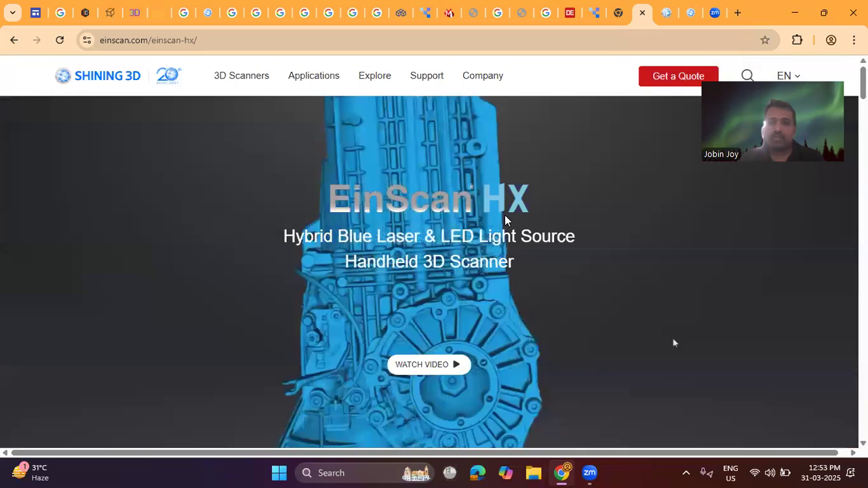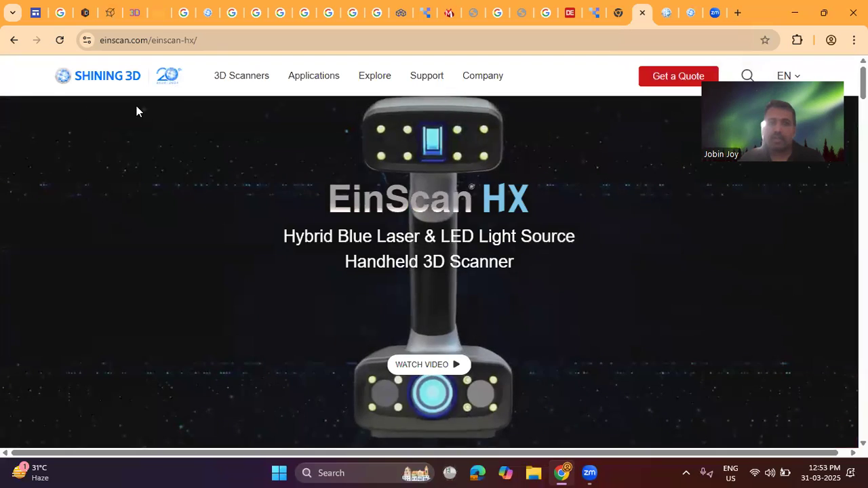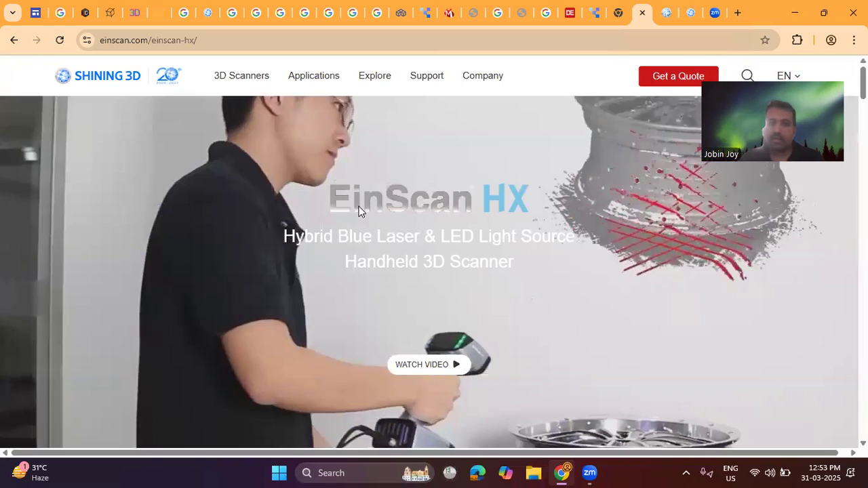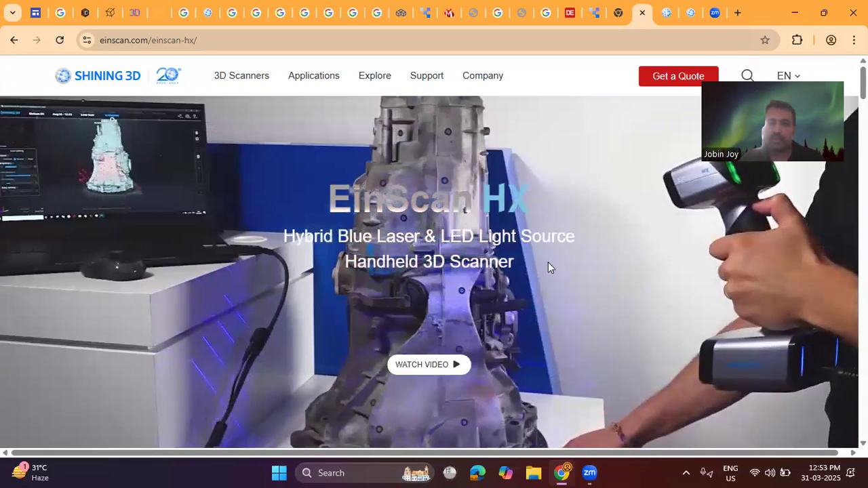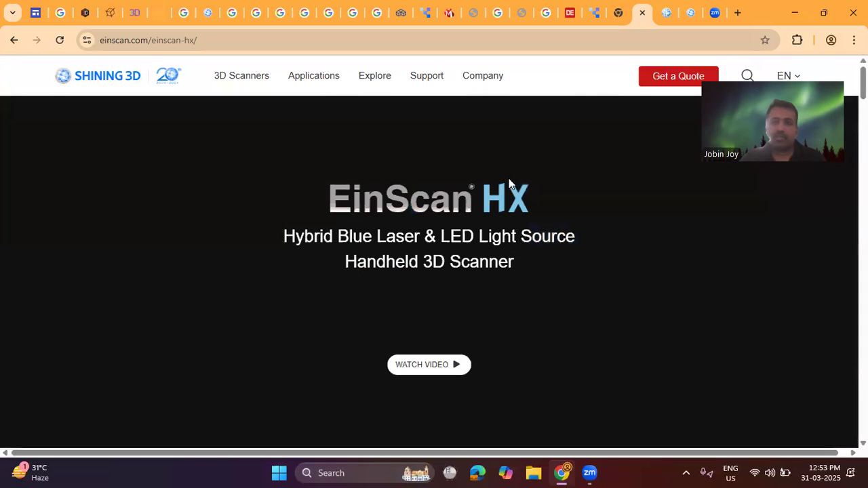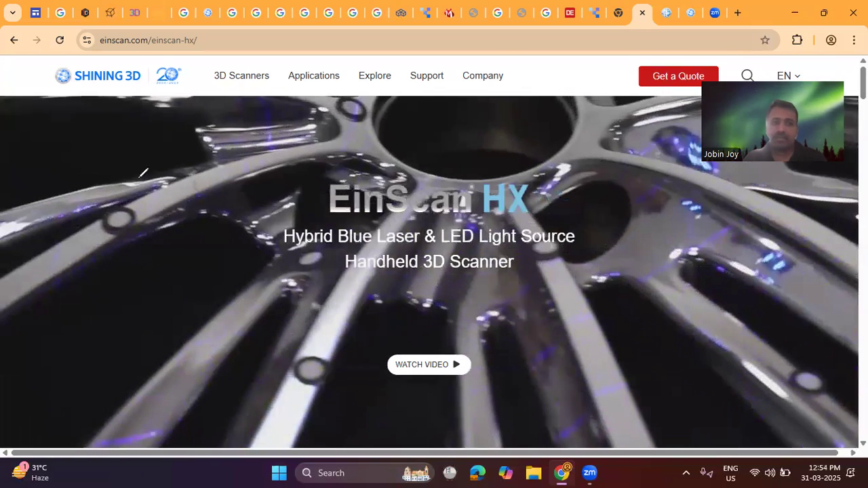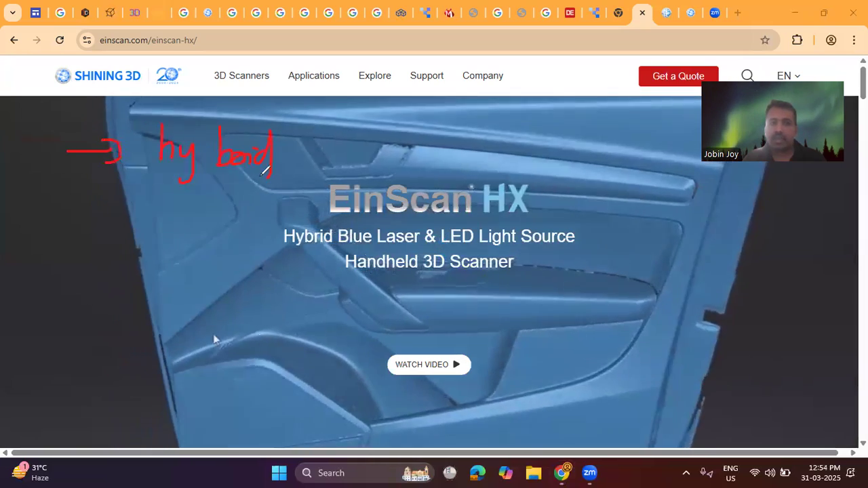This video is directly playing from the Shining 3D website. So this is the scanner, the Einscan Hx 3D scanner, and like this we can scan. This is a handheld scanner, and this is a hybrid scanner actually. Why is this called a hybrid scanner? The first important point is that this is a hybrid scanner.